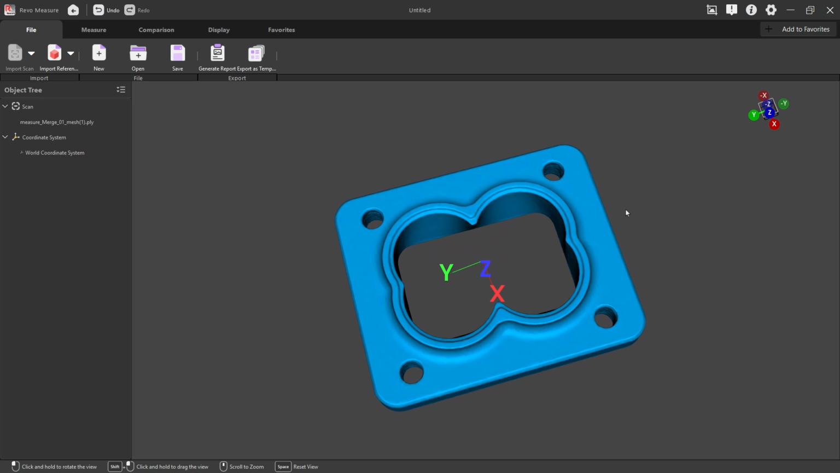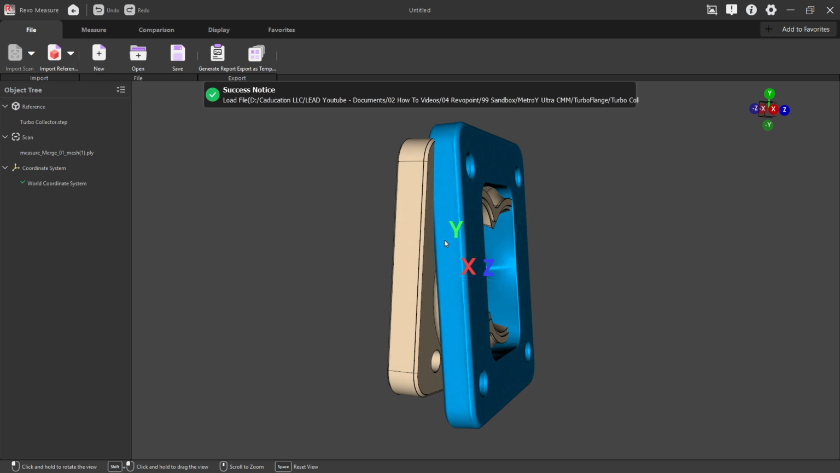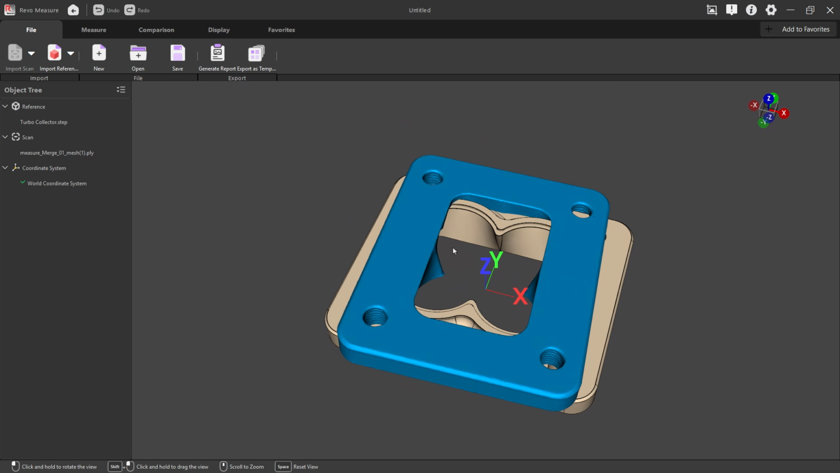This is a part that we designed in a series where we created basically a 4-into-1 T4 style turbo collector. And so now we have the CAD model. I can import the CAD model into here. Once we have it in, you'll notice that the CAD model is aligned to a coordinate system. However, the mesh is not.